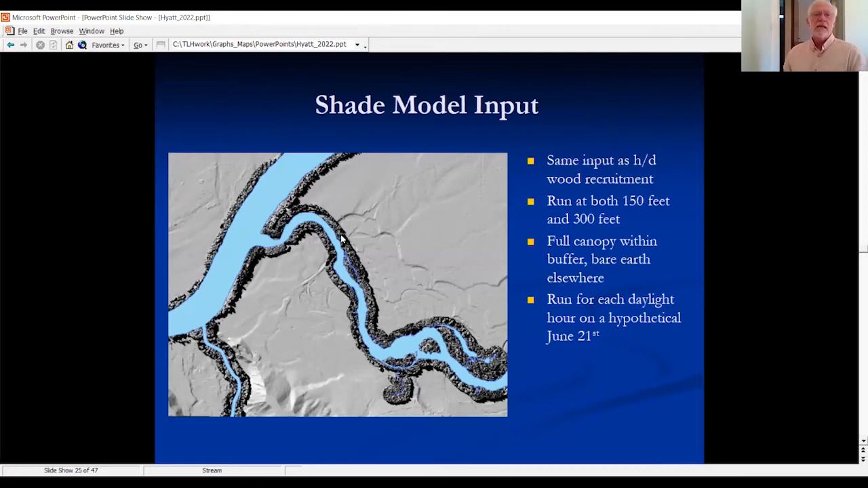exactly the same inputs. That is a full canopy height model within the buffer. And again, did this at 150 feet and 300 feet. Full canopy within the buffer, bare earth elsewhere. And what I did was I used the same ArcGIS hillshade routine that many of us have used, the same tool, but varied the angle of the sun for each hour of the day on the longest day of the year. So a hypothetical cloud-free June 21st.